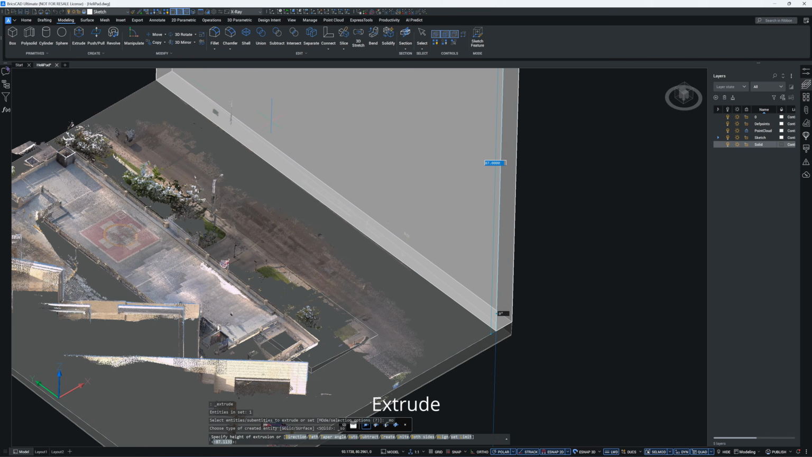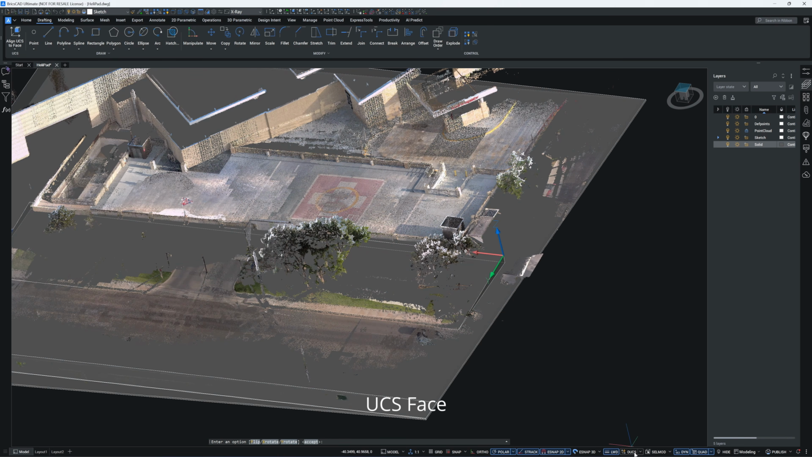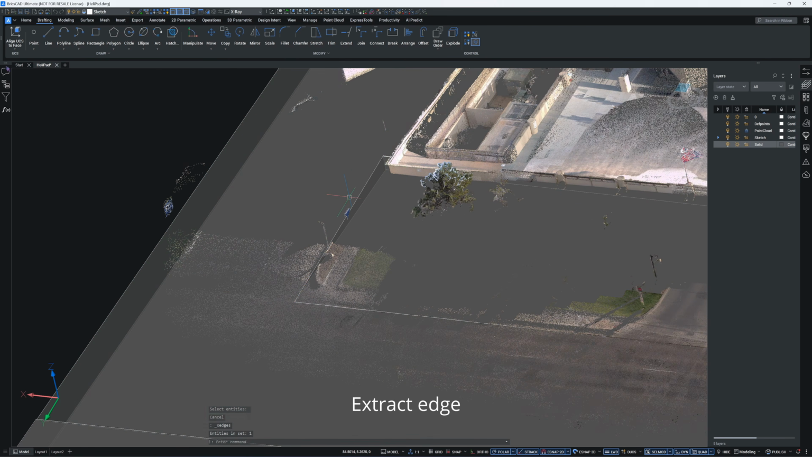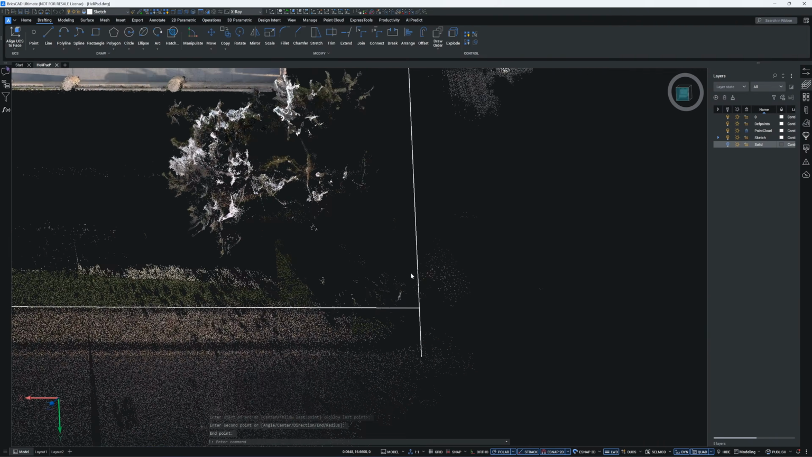The sidewalk across the road is quite faint, but I can still make out the wall line. Now I'm creating a raised ground for the garden area.